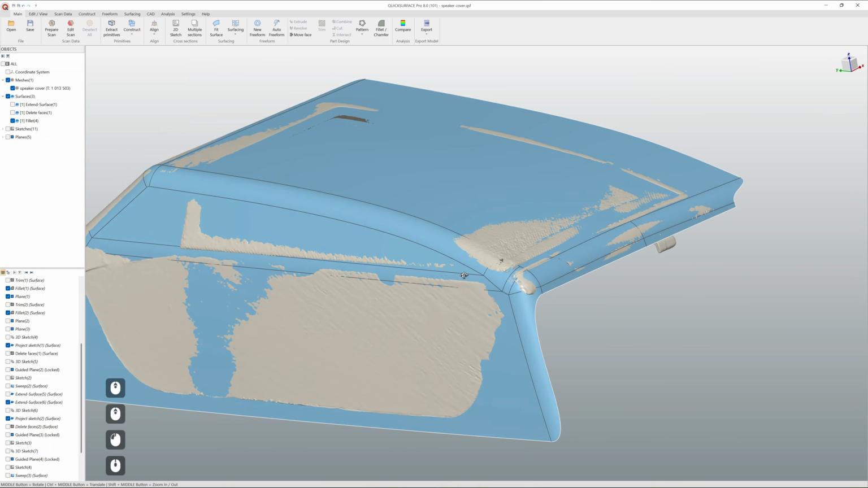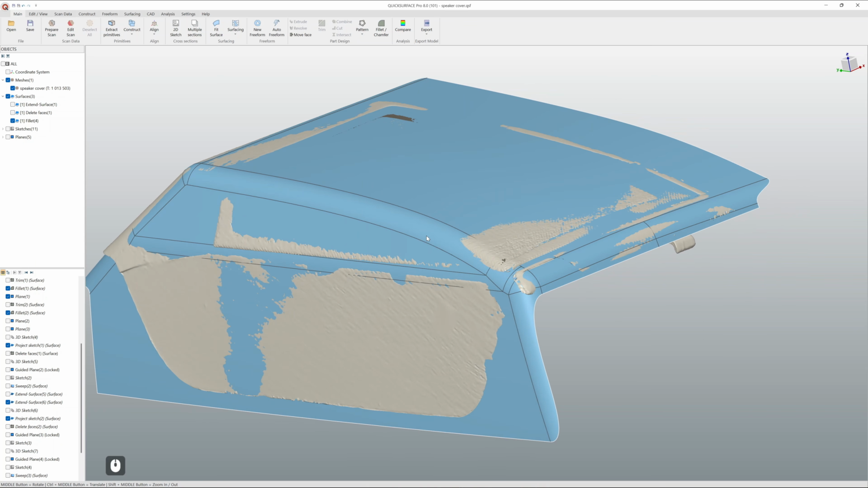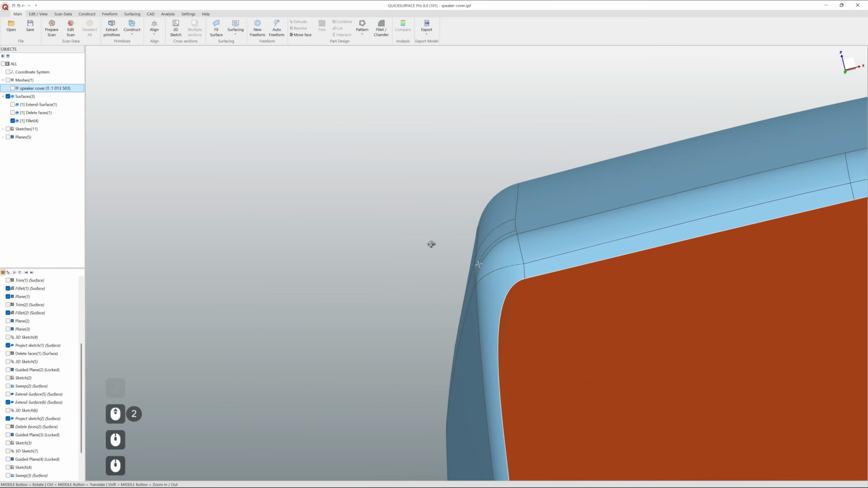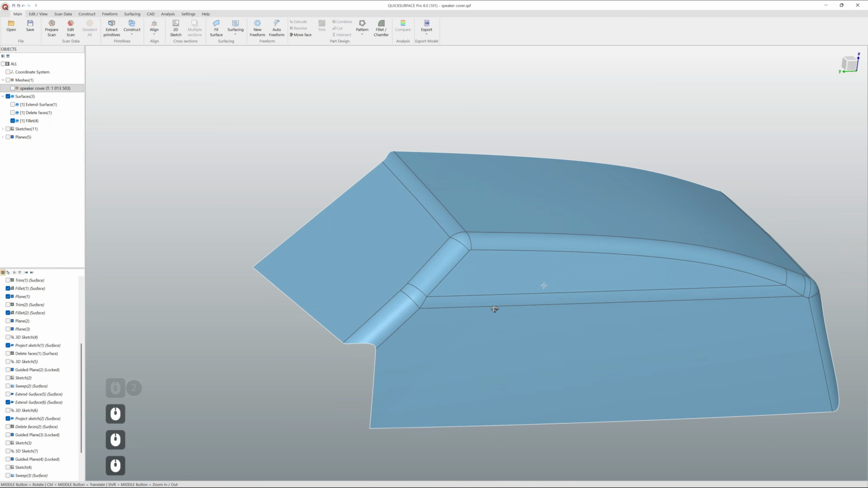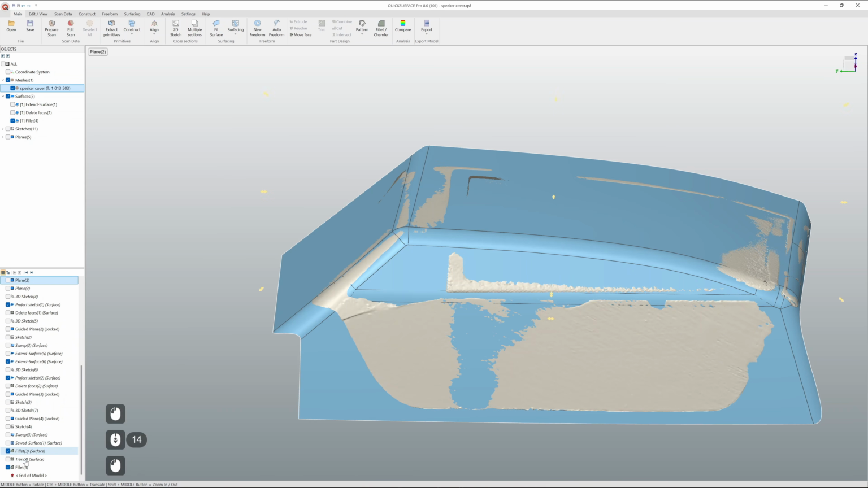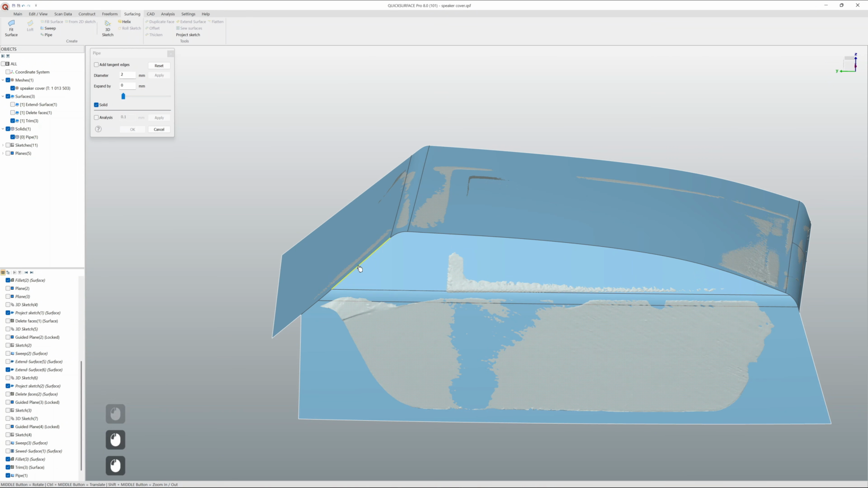So here, of course, we have a choice what to do. Are we going to create this as a fillet, or will we try to recreate this slightly more beautiful and better flowing? So of course we can go back, delete our fillet here, simply use the pipe tool.